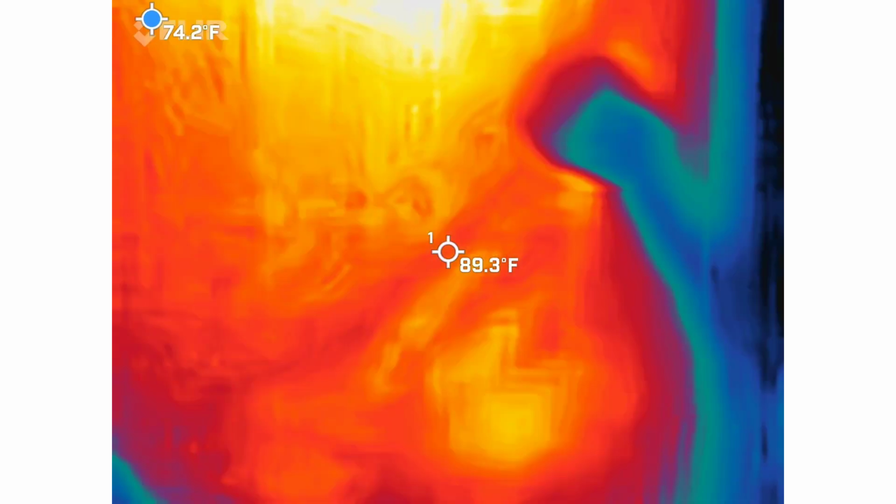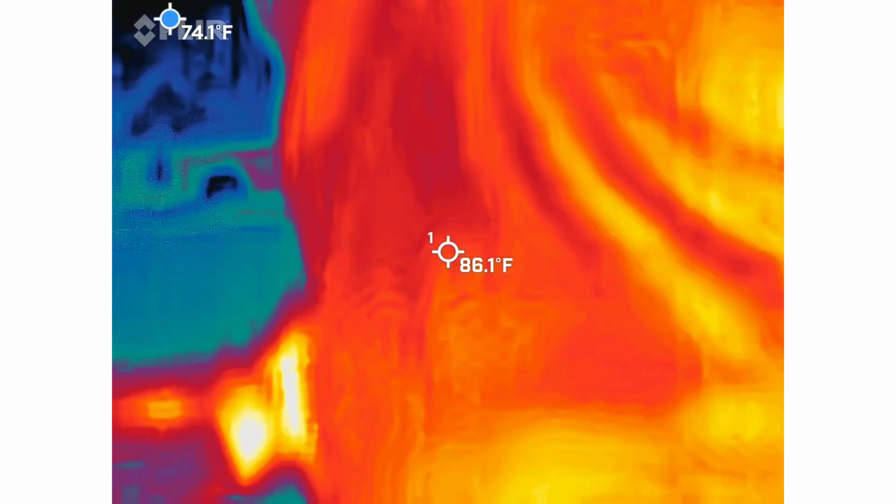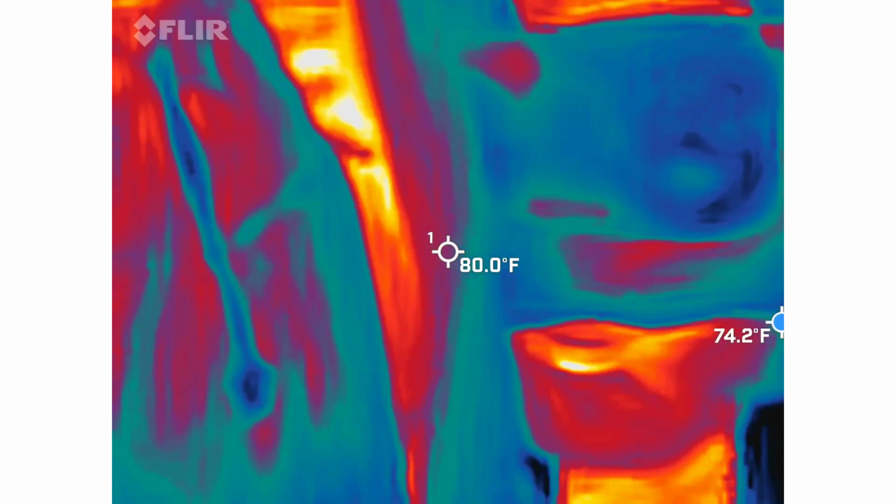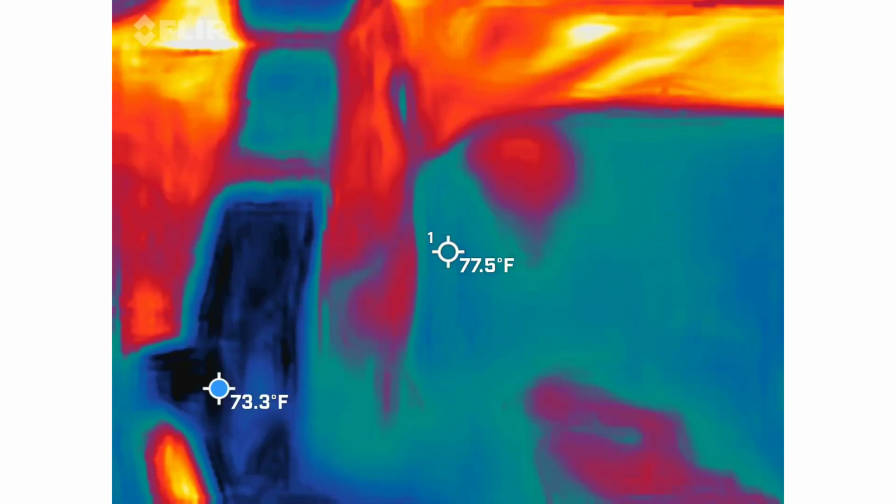Oh, perfect. You're like the close talker, aren't you? Every time I turn around, she's right there. Well, I think she's trying to be near the little satchels. I'm just kidding. That actually sounded bad. Never mind. I know. I can make jokes about it, right? Yes. Oh, yes.